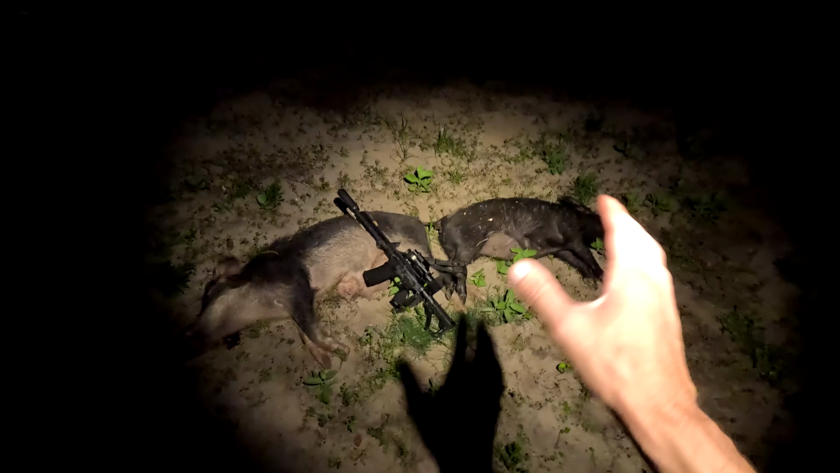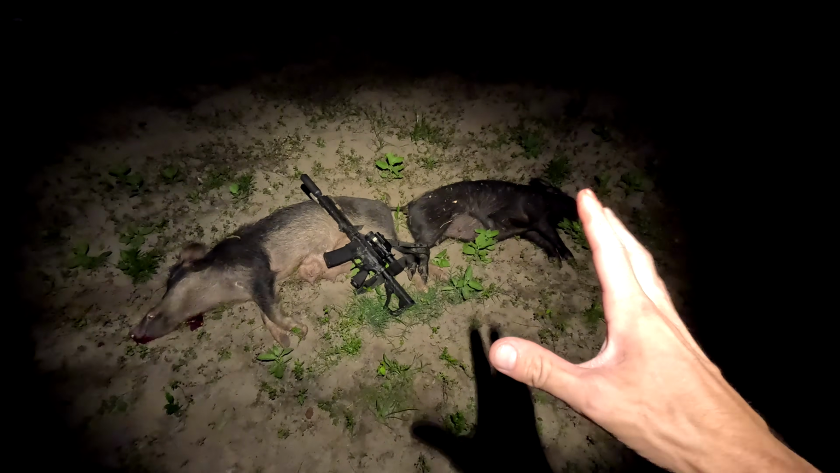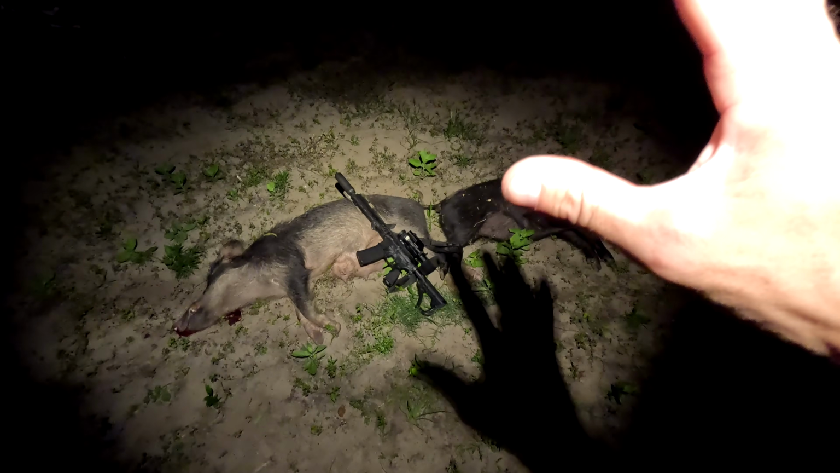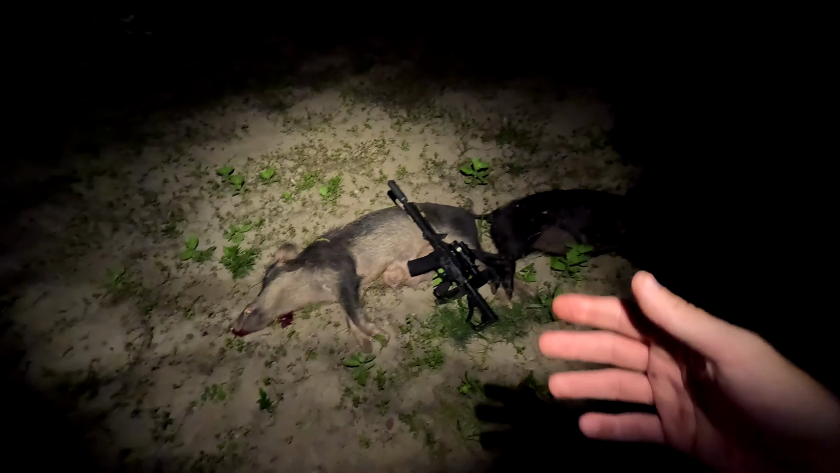I didn't want to torture the pig. We don't like making unethical shots. We don't want things to suffer. They need to die. We need to get rid of them, but we're gonna do it the right way. We're gonna do it quick, clean. Maybe I screwed up the spot. Maybe they're not gonna come back, but hey, this is a hunting channel.